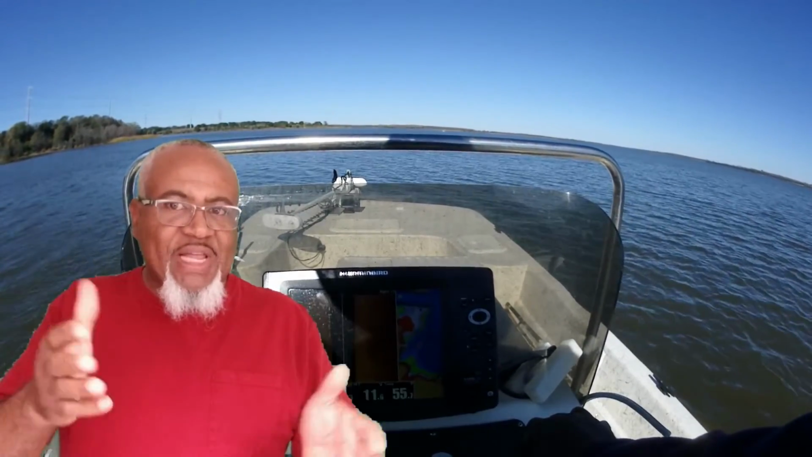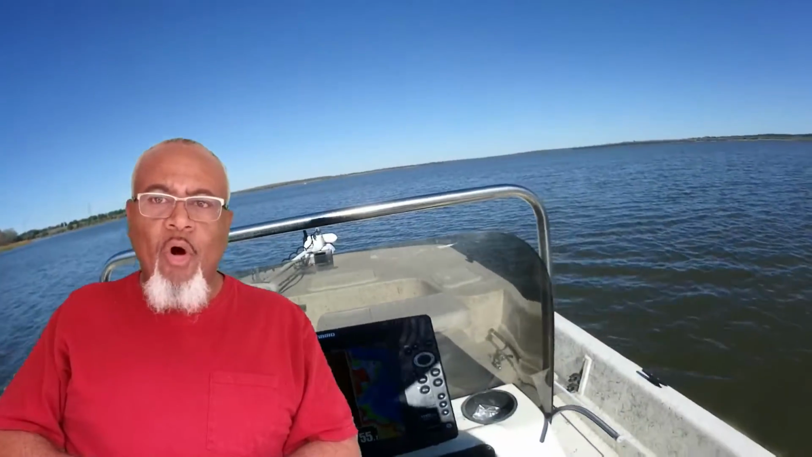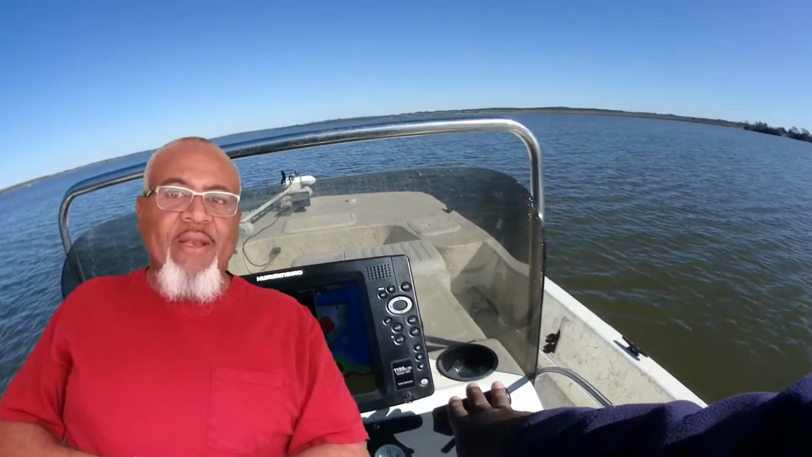Now, I didn't stop and fish this spot here because I just didn't see any fish. It's just a small piece of structure. You also see me mark that little stump that's right there, and that's more than likely going to be the prime spot on this area right here. And like I say all the time, you want to be finding the spot on the spot. It's critical.